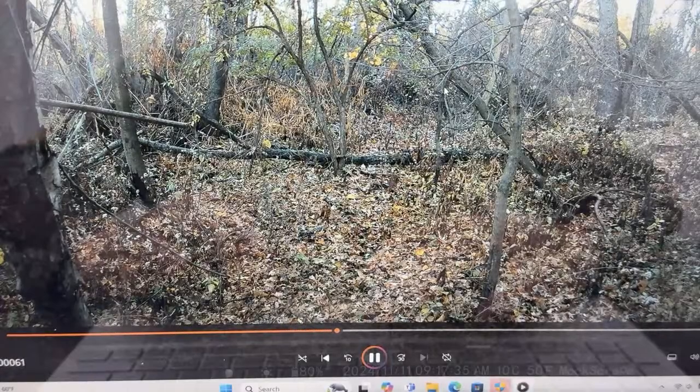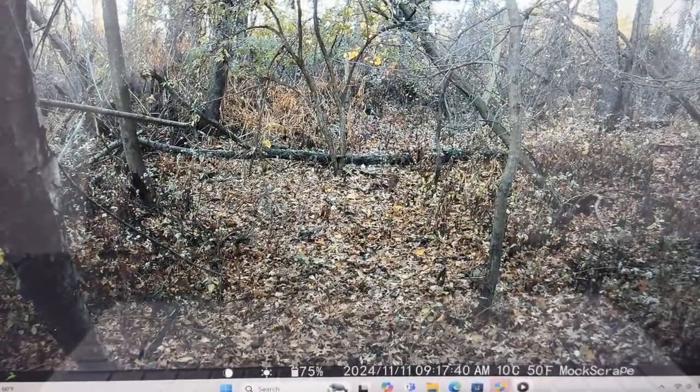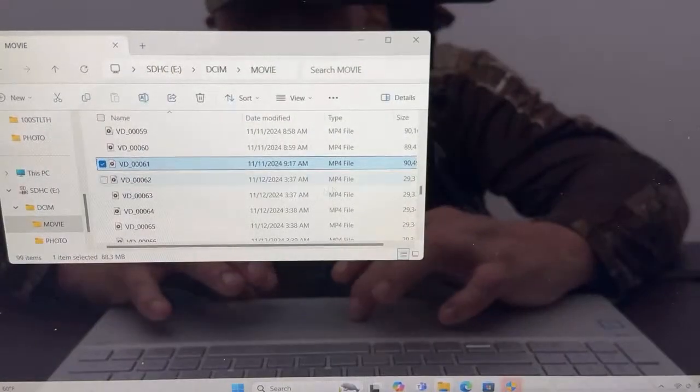We'll see what happens if a deer comes into camera range here. But this isn't long after them doe walked up there. It's only 15 minutes, and the deer will stay back that far. But I did hear deer. You can't see them, but on the camera, there's actually sound.